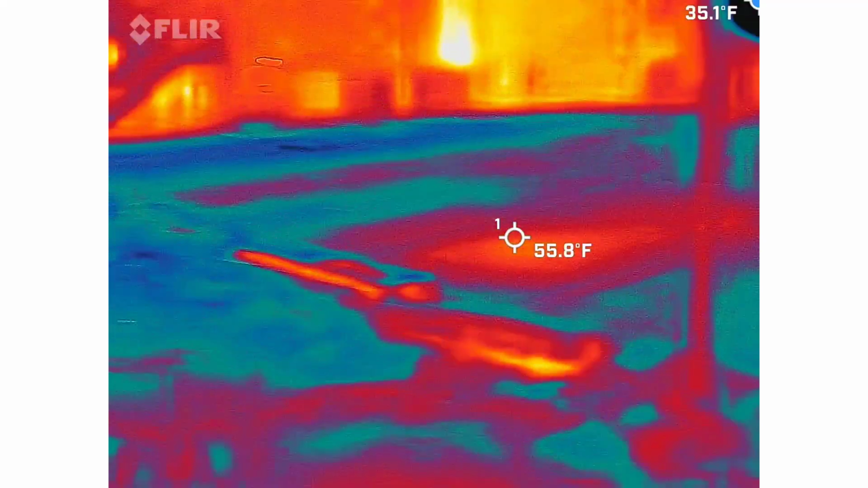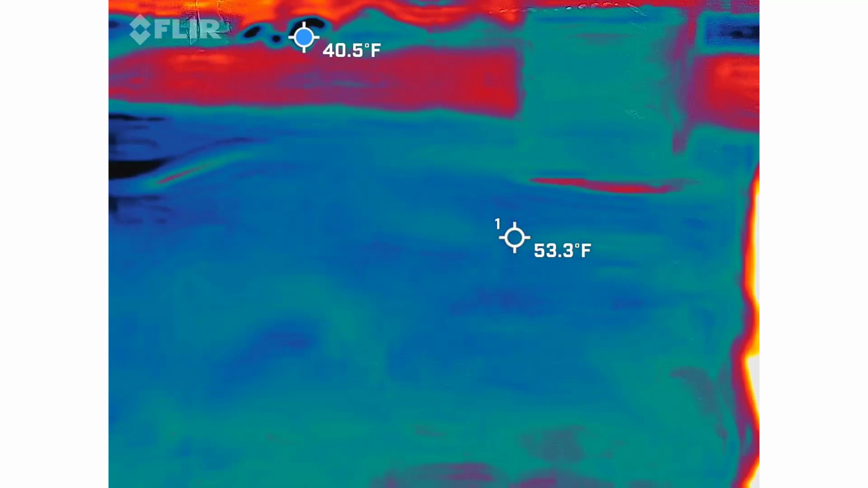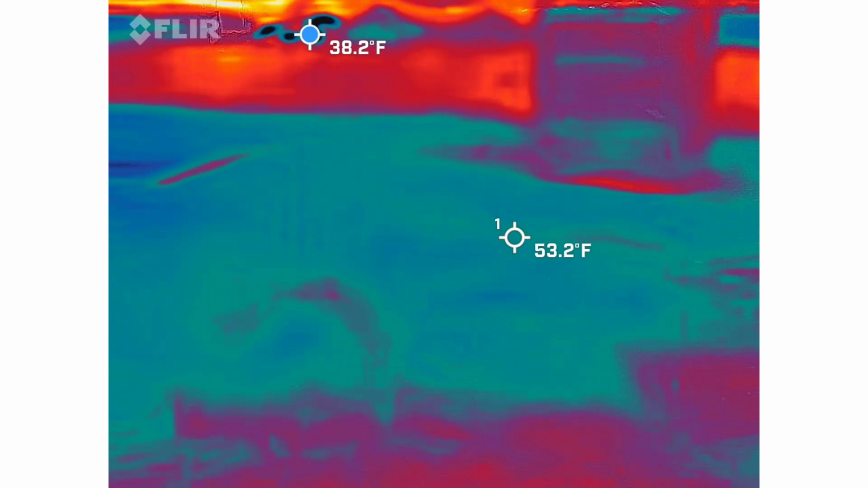Was it from a radio? Yeah. Okay. Sometimes they come through disembodied. 9.5. How much? 9.5. And it just went off like that? Just like that's the noise that happens?